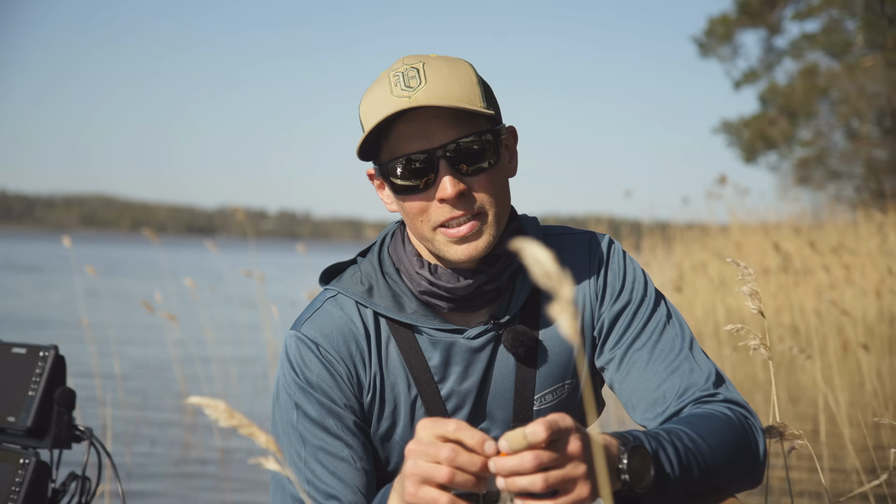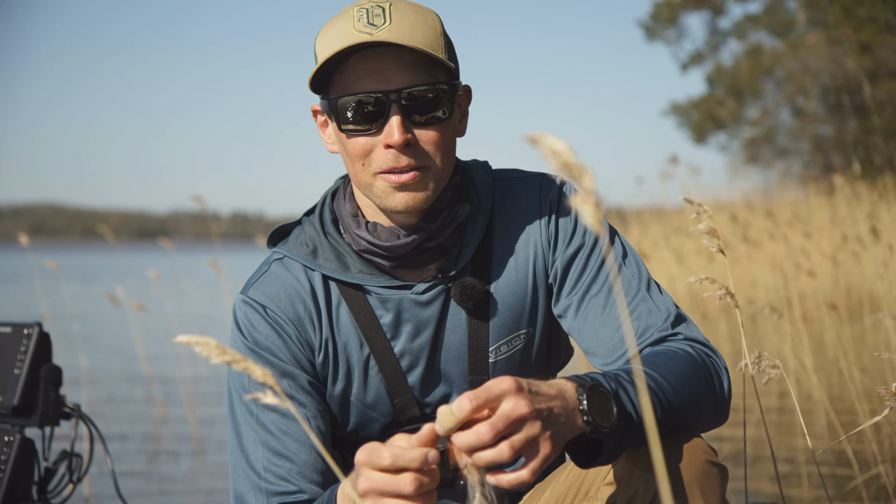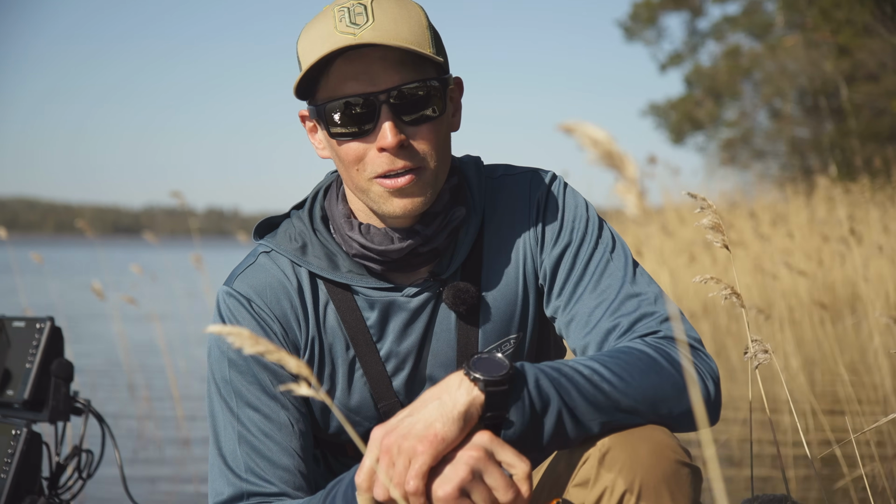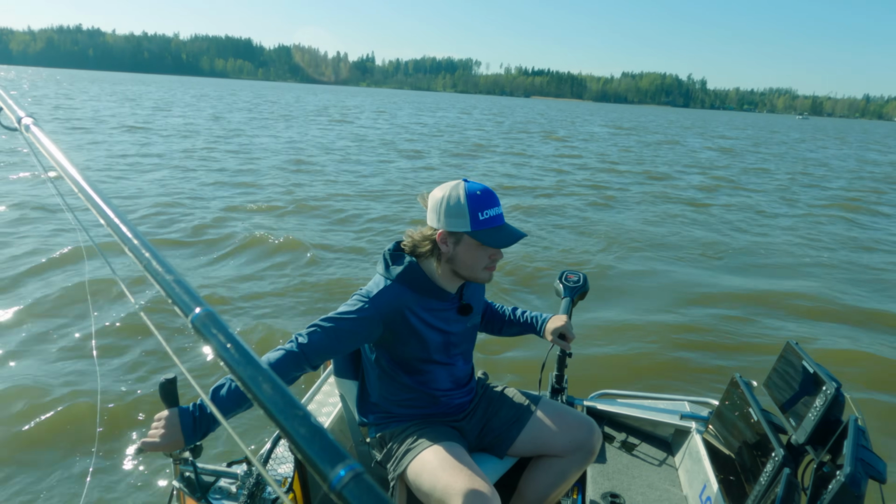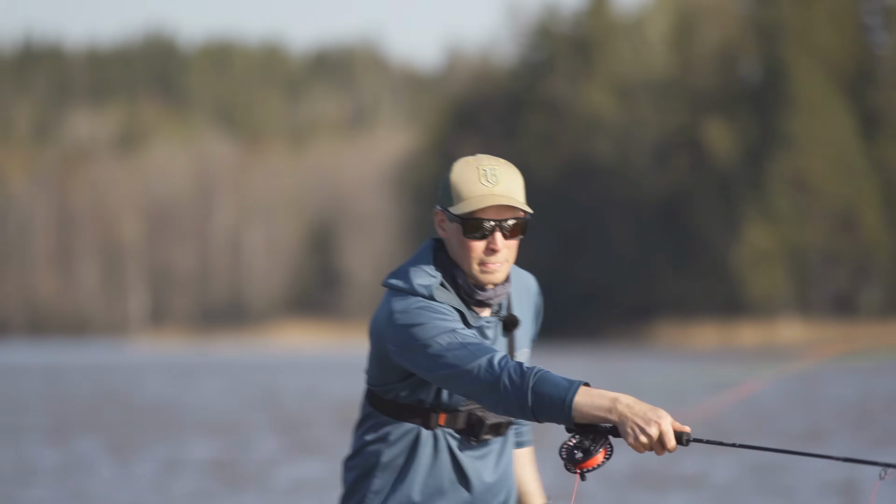Yeah, so this is definitely teamwork, and I would say most of the work is done at the back of the boat. And Antti is one of the, you would say, pioneers with these stuff. It's time for Antti to tell a little bit about his setup.